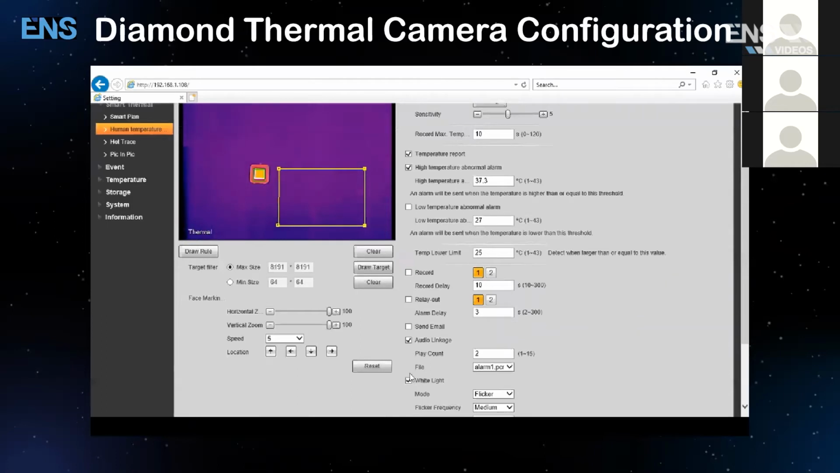Now, you might be in a noisy environment where there's a lot of noise, and it's going to be very hard to hear any type of enunciation. So if that's the case, you can check audio linkage, and then that will give you an option for an external alarm that's built into the camera itself to sound an alarm from the camera.